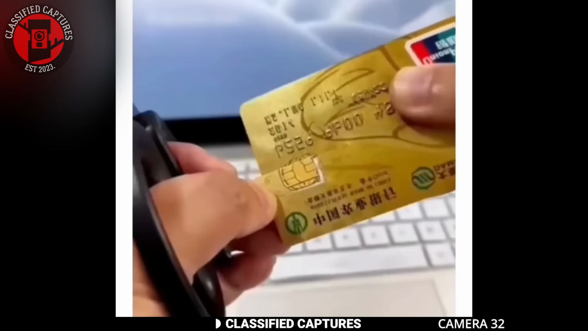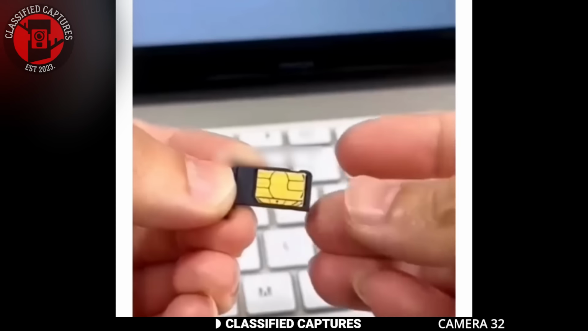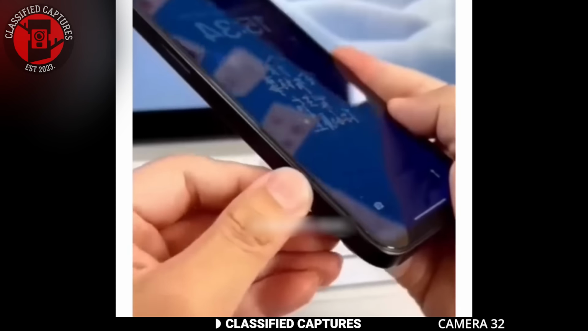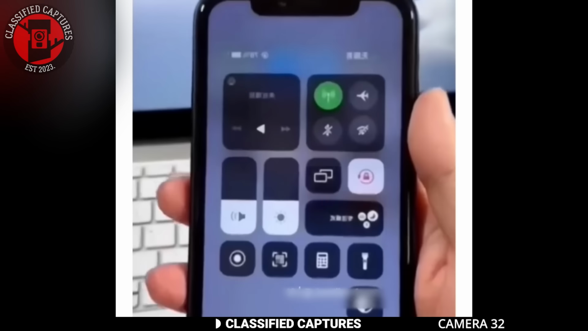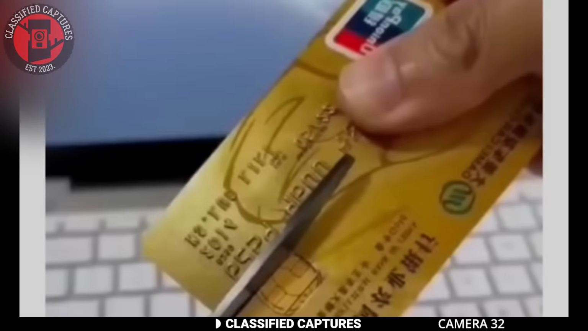Take a look at this. A man cuts out the EMV chip, the golden box on a credit card, and inserts it into the SIM card slot of his phone. Incredibly, it connects to a network. What kind of hack is this, and how is it even possible?